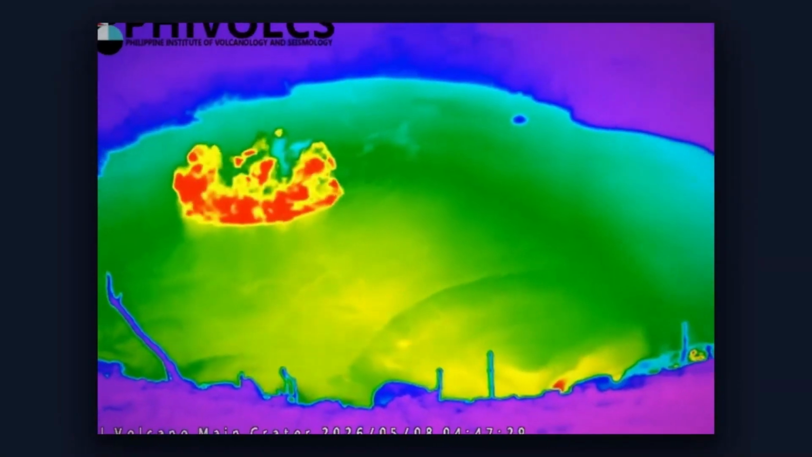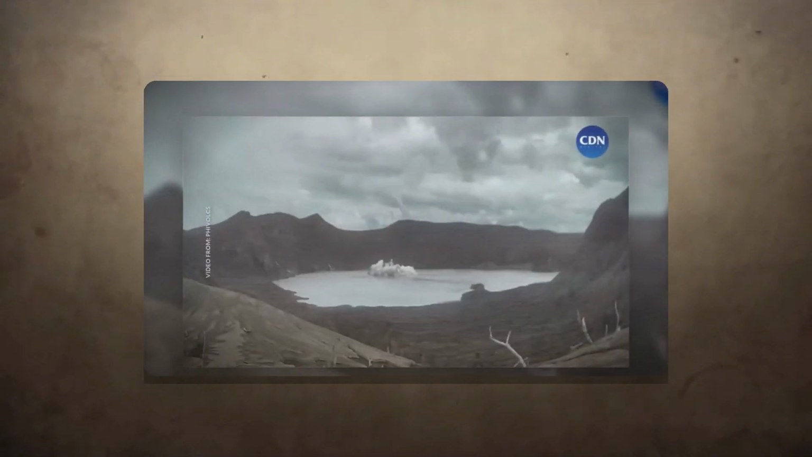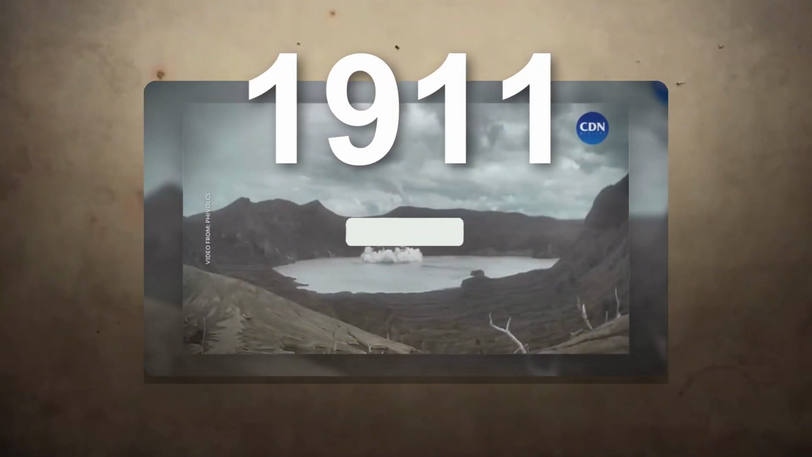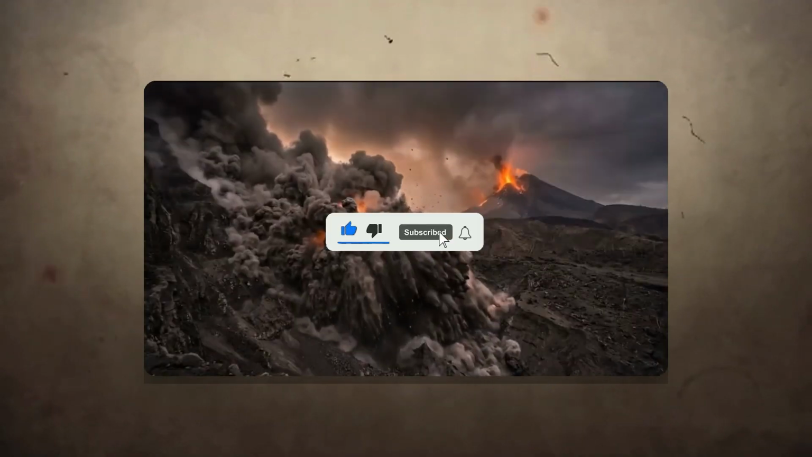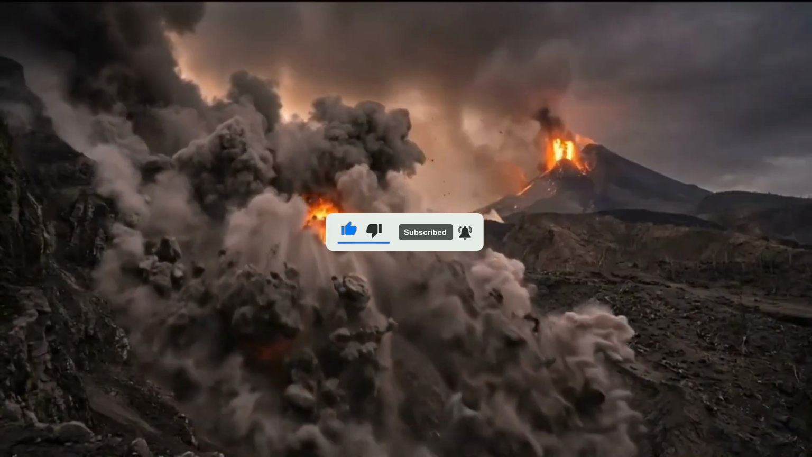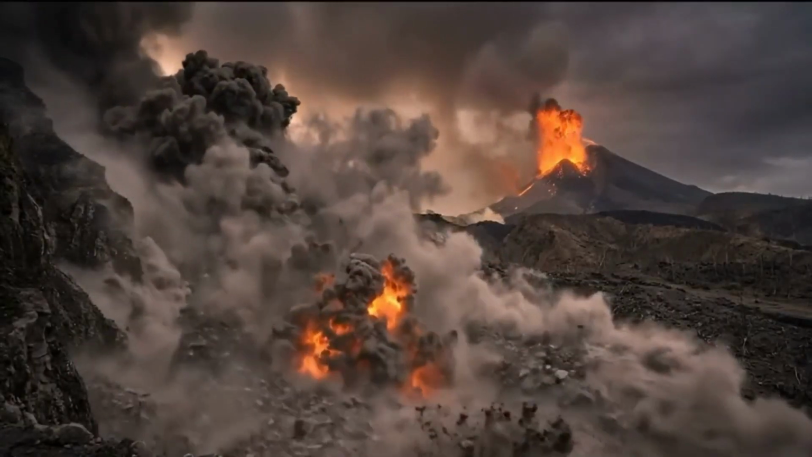To understand the true danger of what that thermal camera captured, you have to look beyond 2020. You have to go back to 1911. The eruption that year was one of the deadliest in the nation's history. It was largely phreatic and hydrovolcanic, the same type of steam-driven process happening now, but on a monstrous scale.